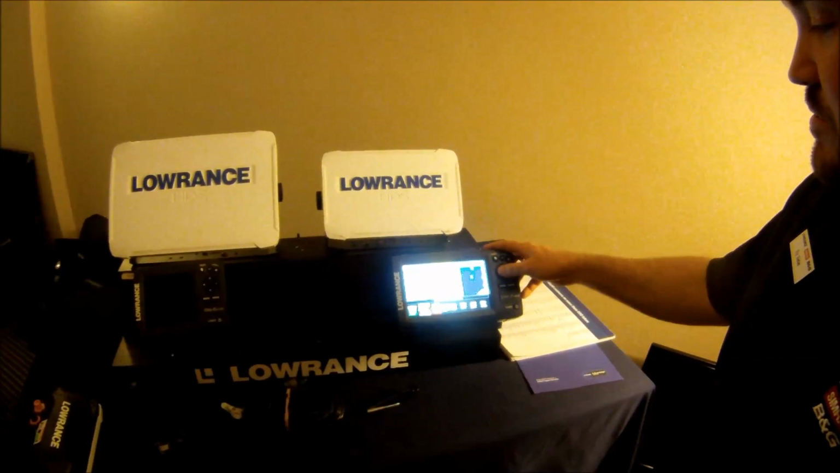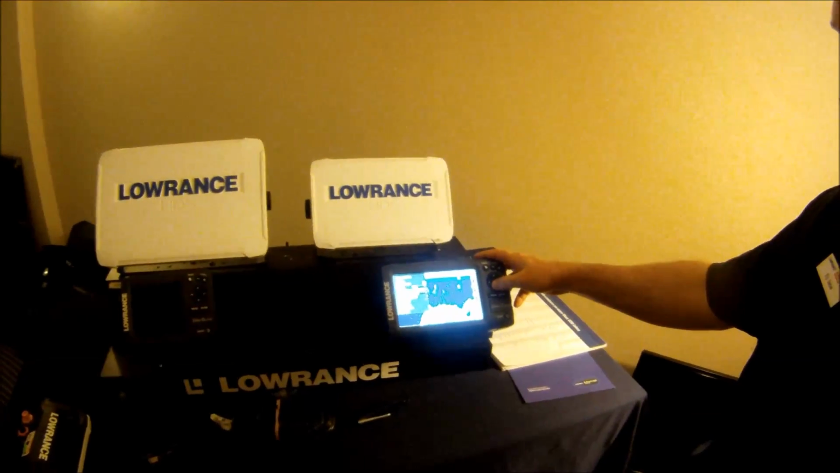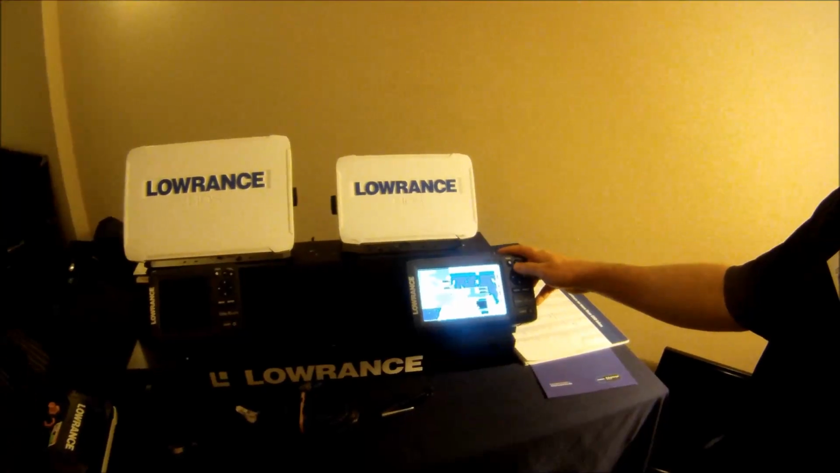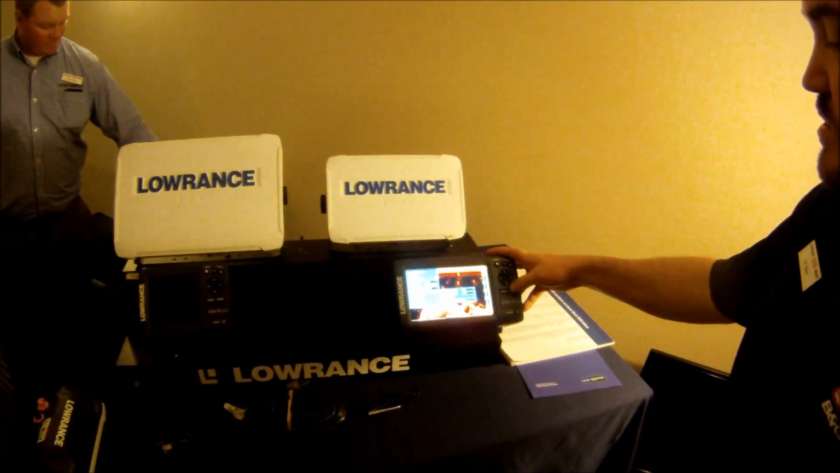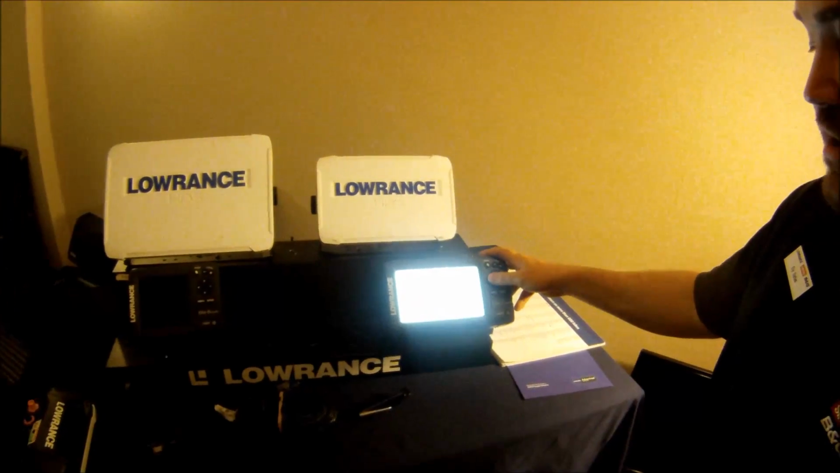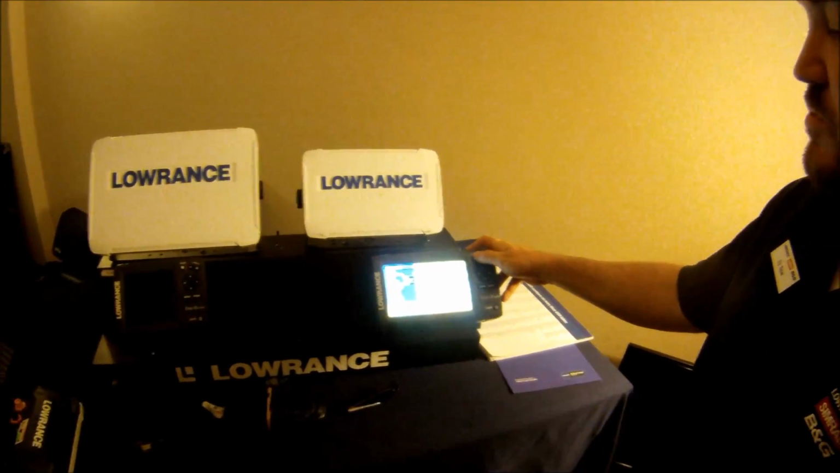We go back to structure. So we still have all the various color options, just like on the DSI units. So we can have different background colors for the DSI sonar. It still has all the options that you would see on a traditional Mark Elite unit for the sonar as well.